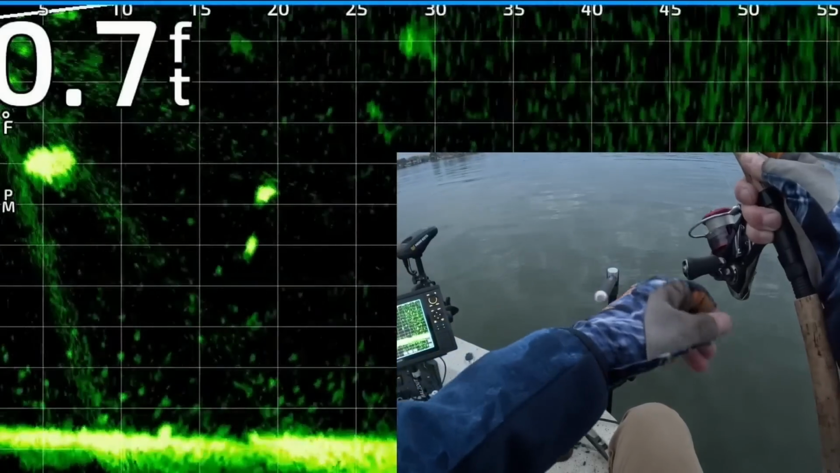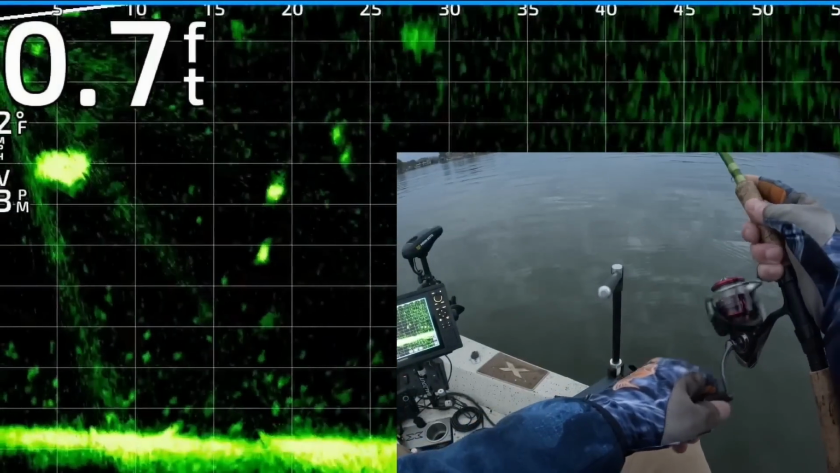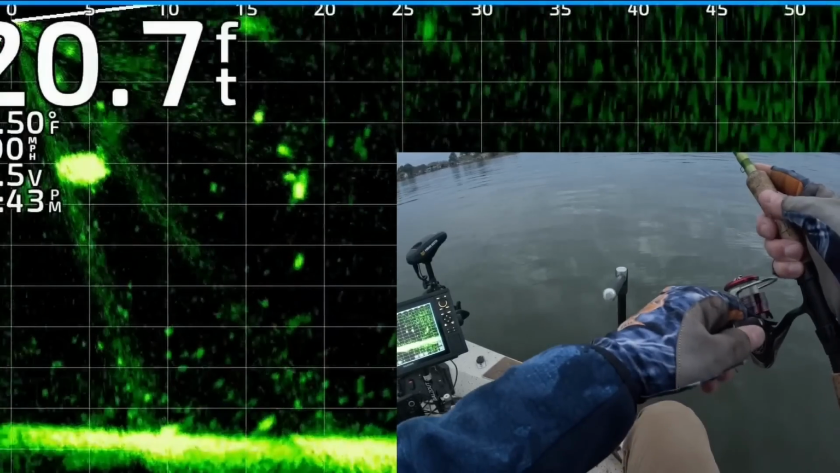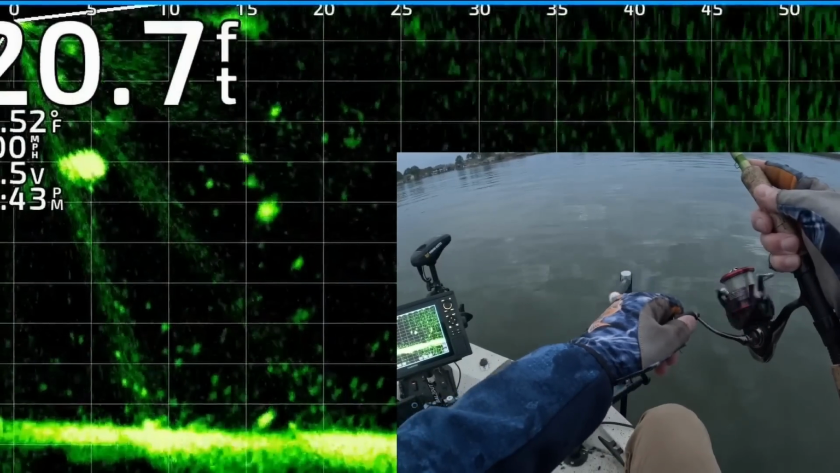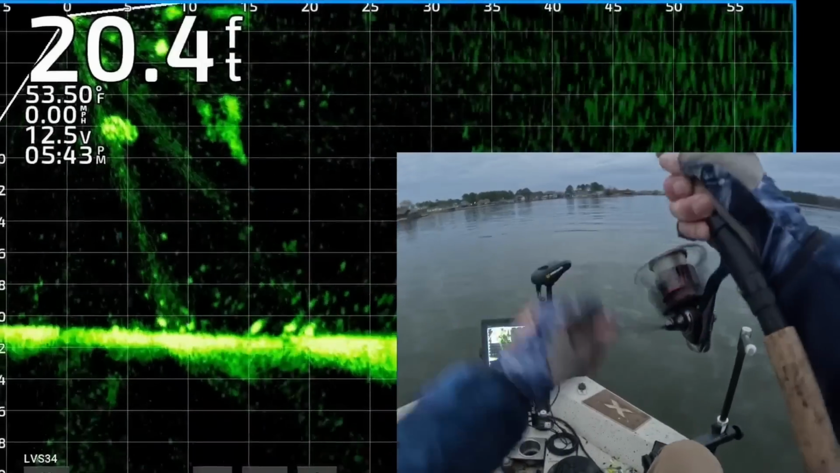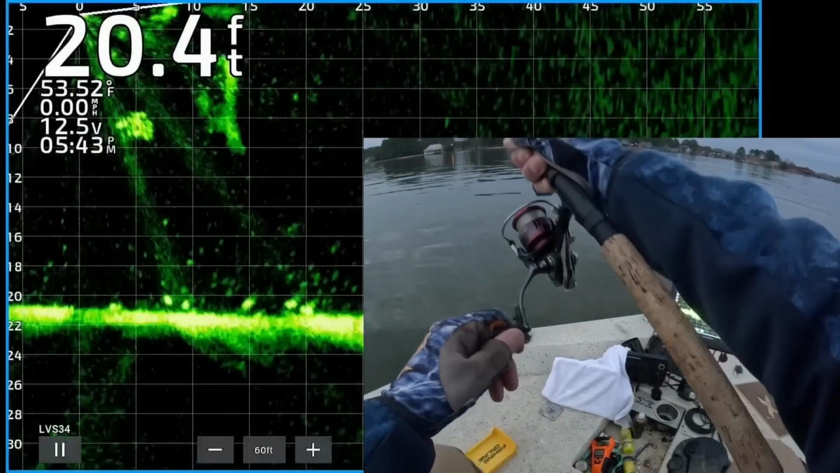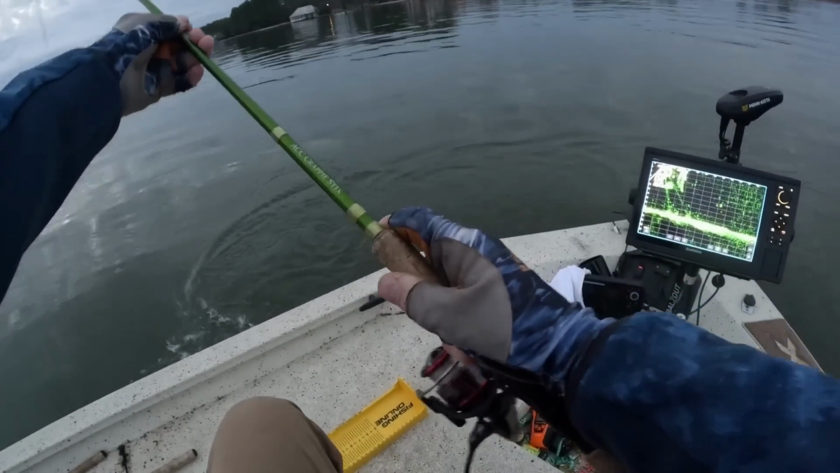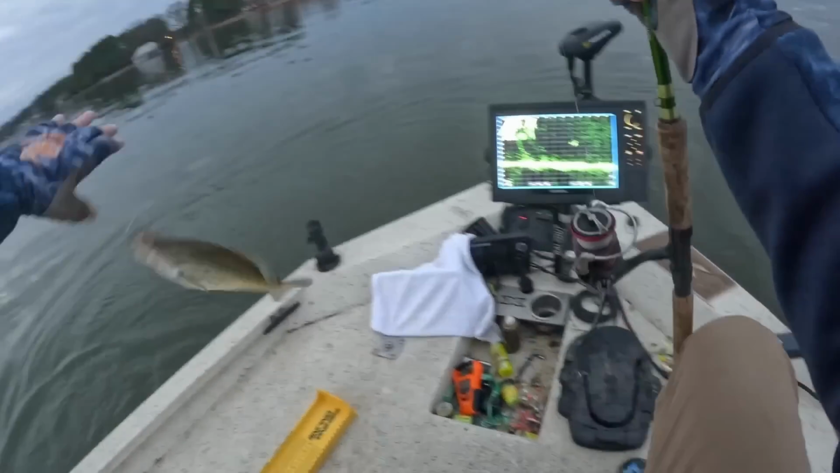All right, there's my jig and weight. I'm swimming it to the crappie. It's about to get on top of it. Oh, it turned and followed it. Got him. Last fish of the day. Yes. Yeah, man. Get in the boat.